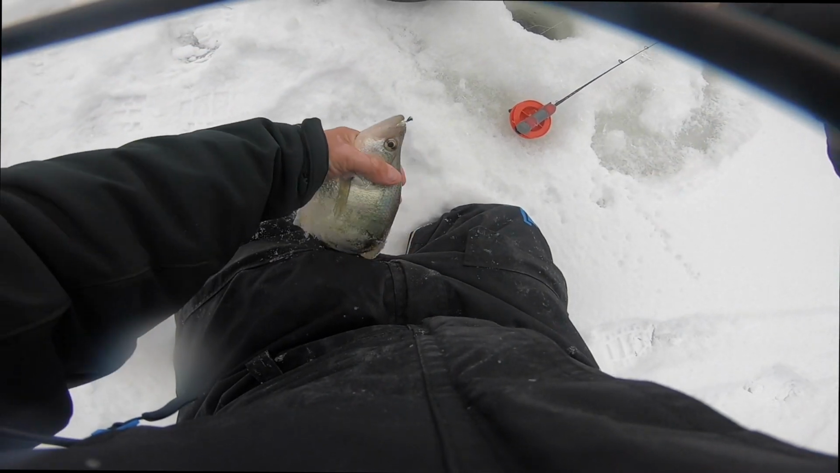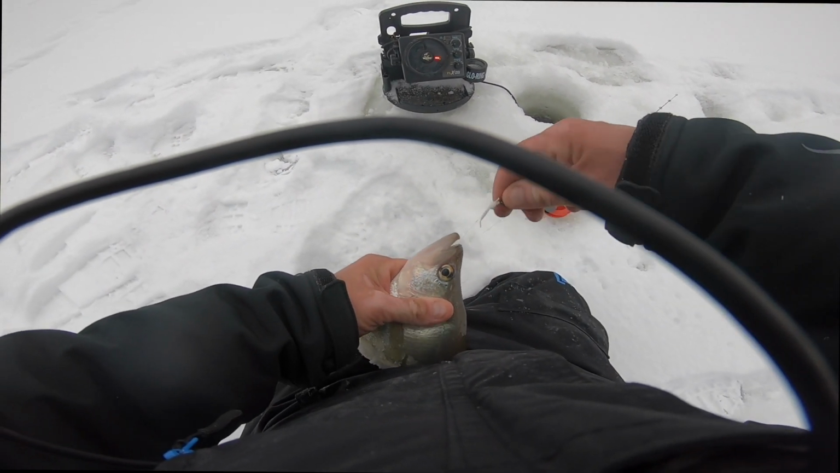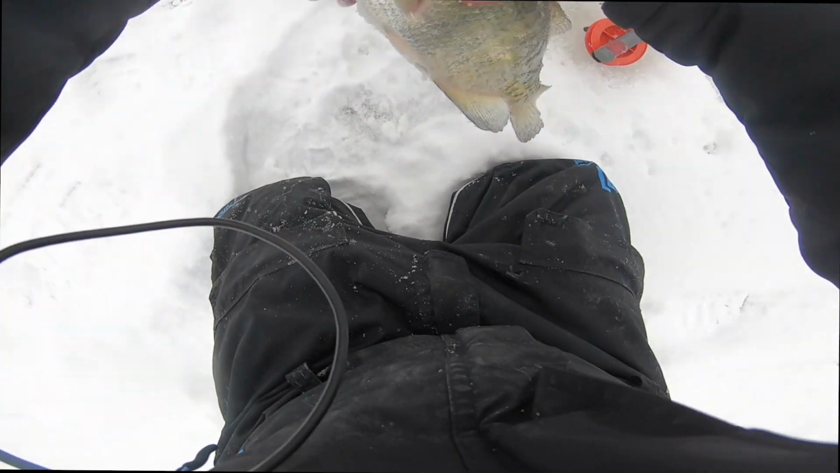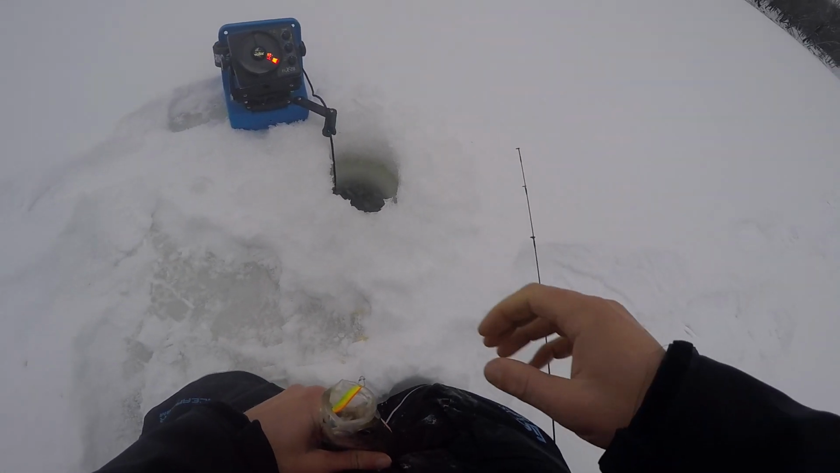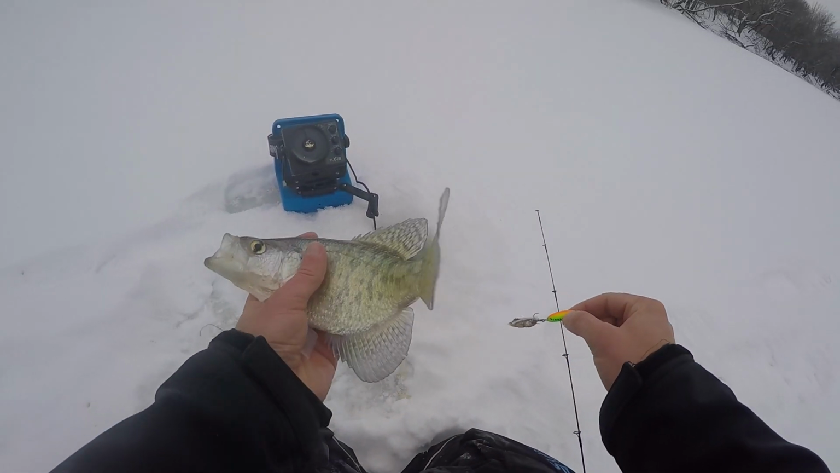Another solid one. 11 1/2, maybe 12. Nice, beautiful white crappie. All right, we'll let her go. There's another one. Man, it's hard to even graph these guys. They come in so hot and just absolutely mutilate it. And it's only 3 feet.